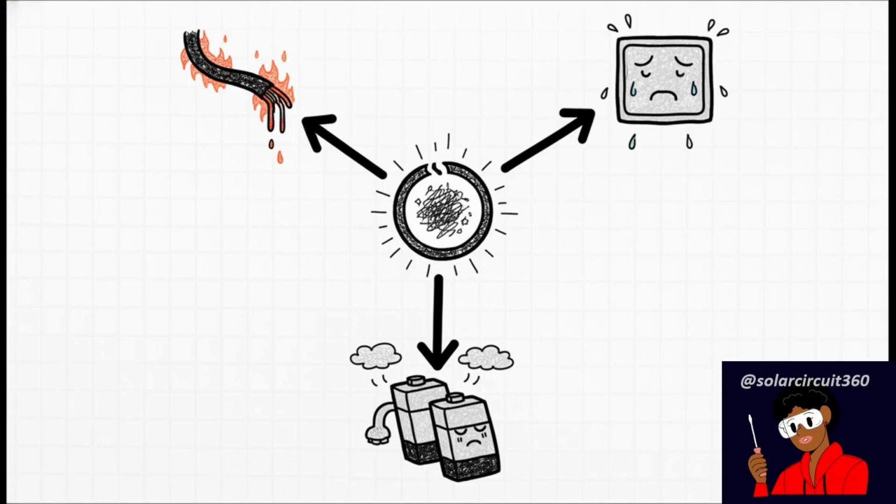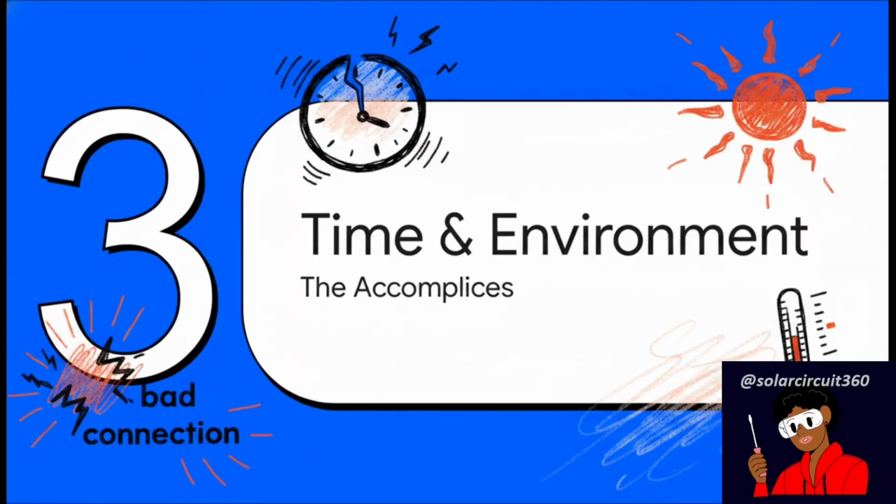The voltage drop from this resistance forces your inverter to work way harder, triggering those annoying, unexpected low battery fault codes we all hate. Plus, it heavily stresses your expensive battery bank by forcing it to output higher currents just to compensate. Let's move on to Section 3, time and environment, the accomplices.